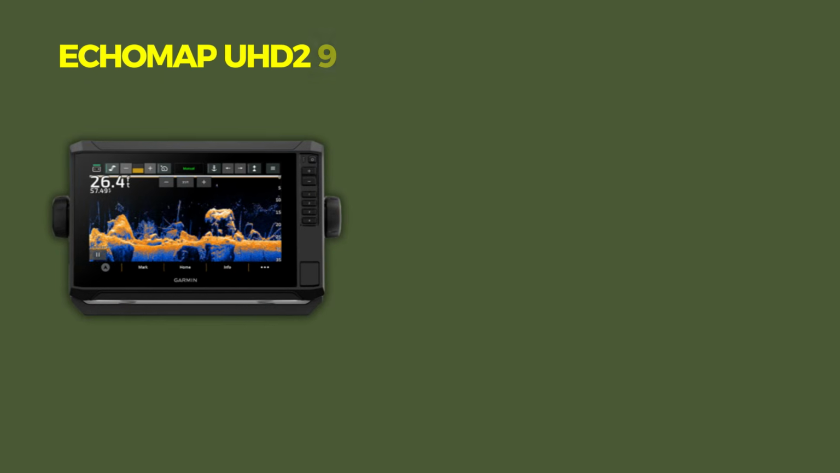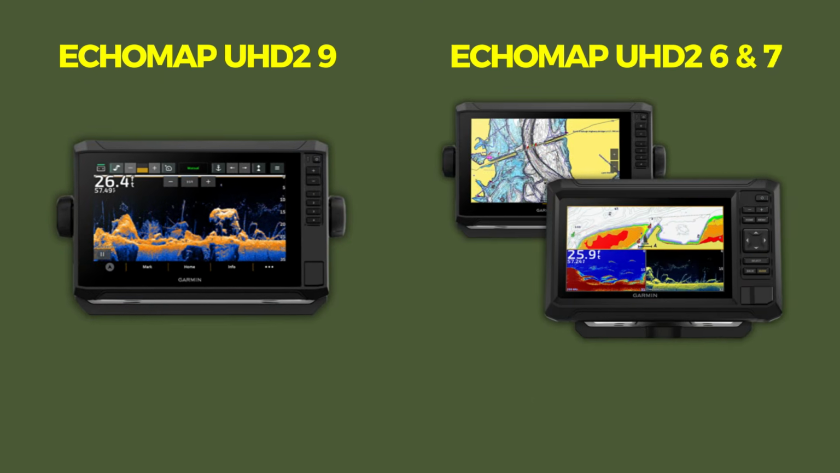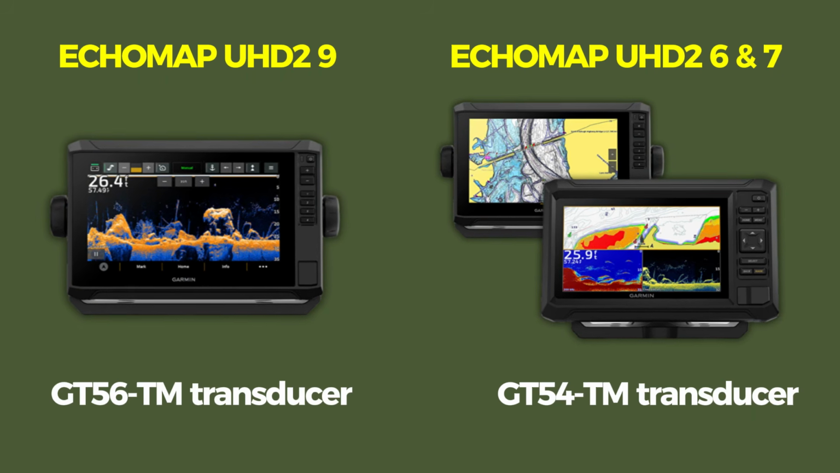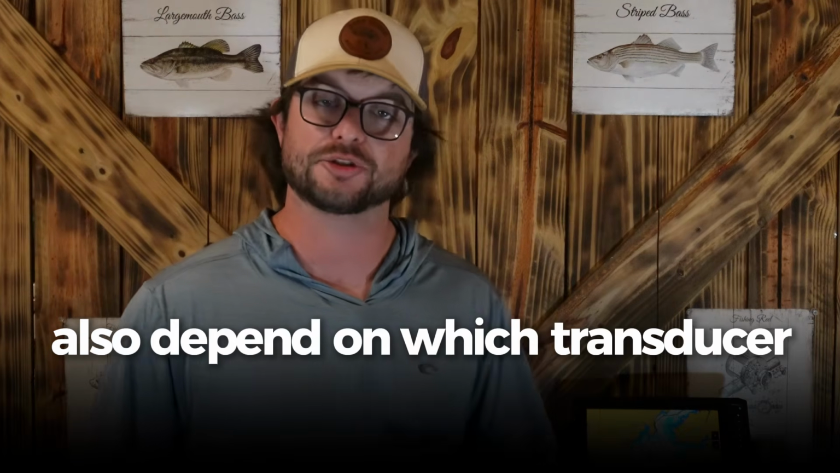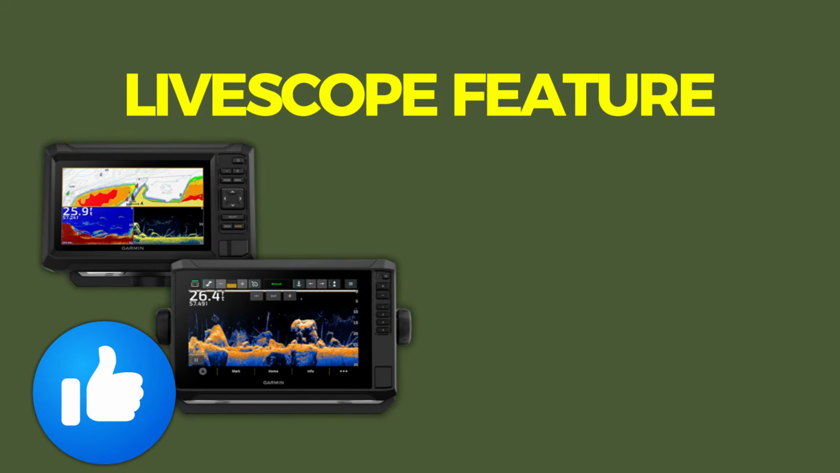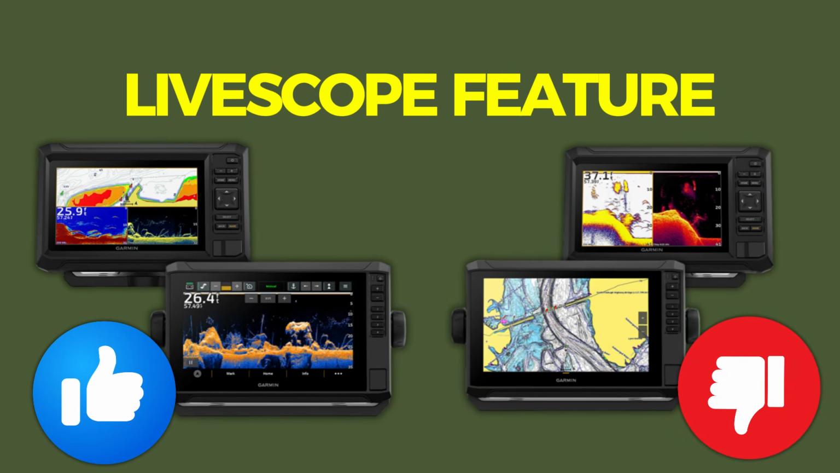It comes with multiple transducer options. The 6 and the 7 come with the GT54, while the 9-inch like this one will come with the GT56. Sonar types that are offered also depend on which transducer and which model you get, but as always, you can get your traditional chirp, your high def clear view, or your high def side view. And then I believe the 7 and the 9-inch are both compatible with live scope, but I don't believe the 5 and the 6 are.